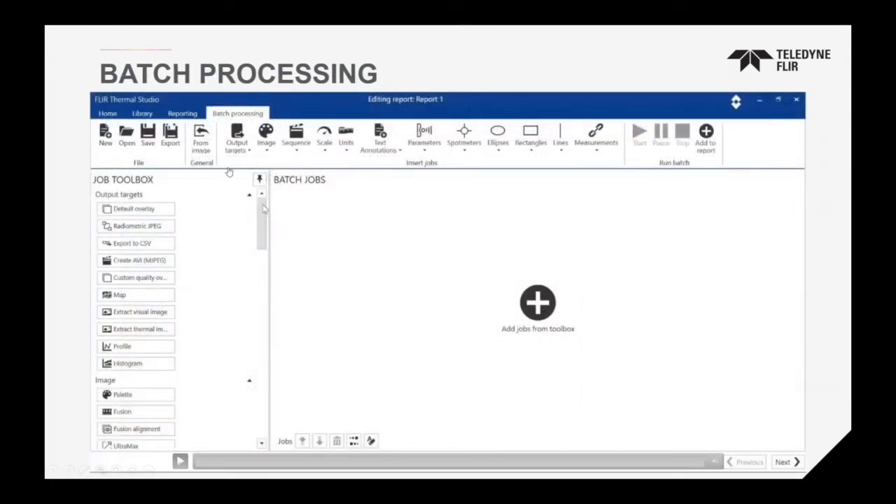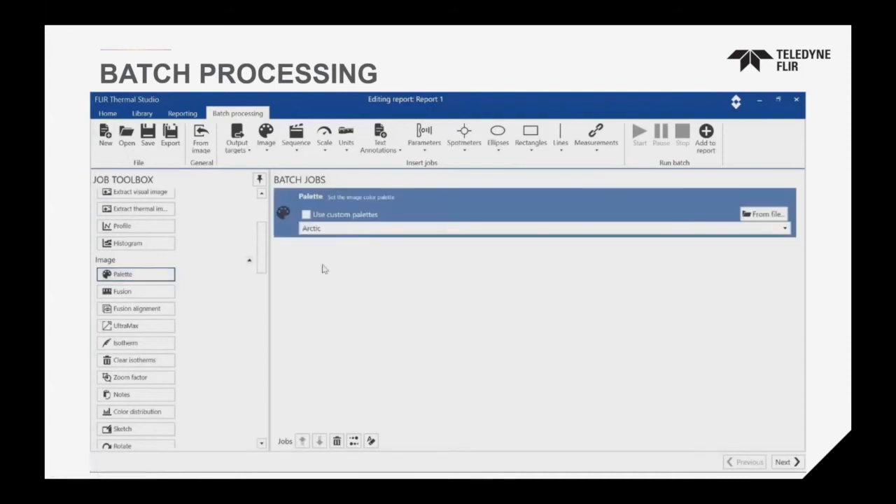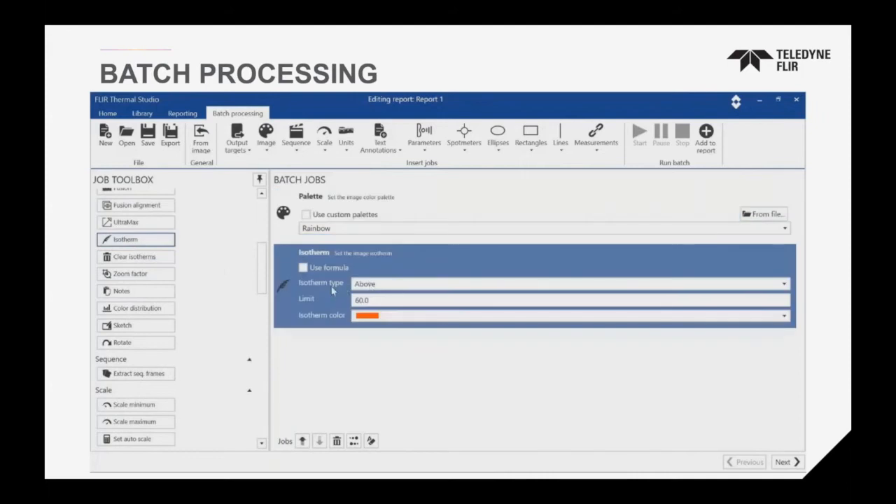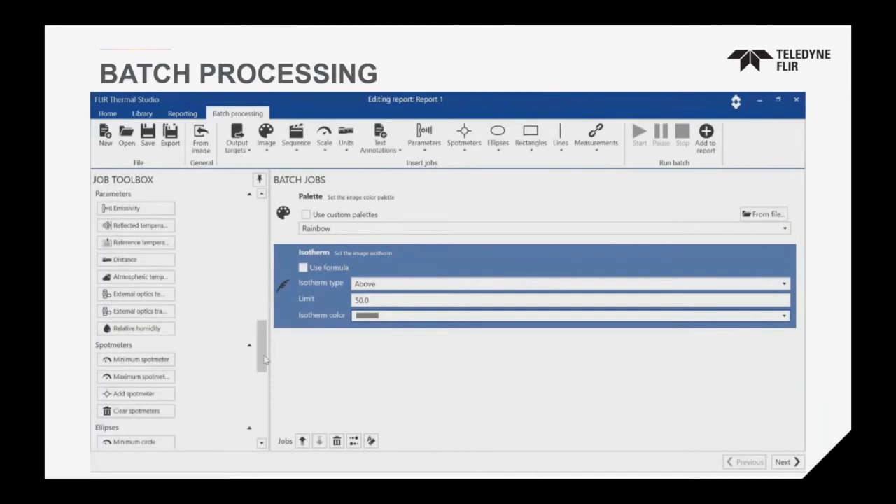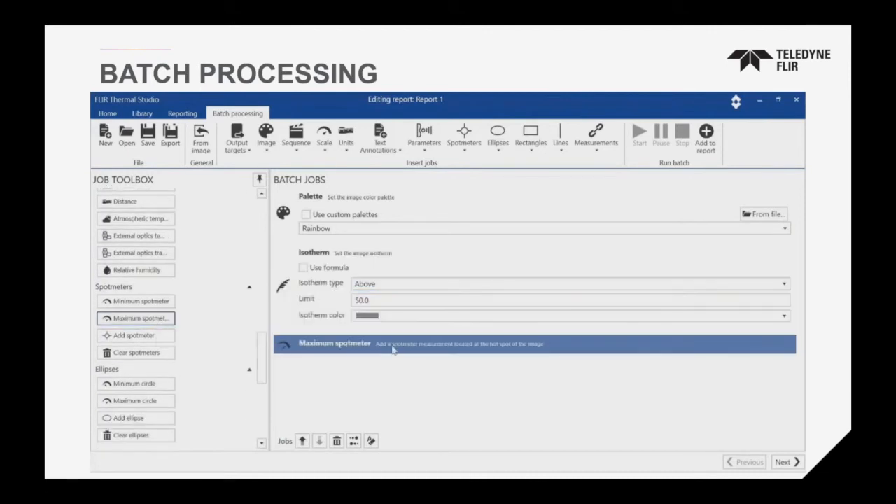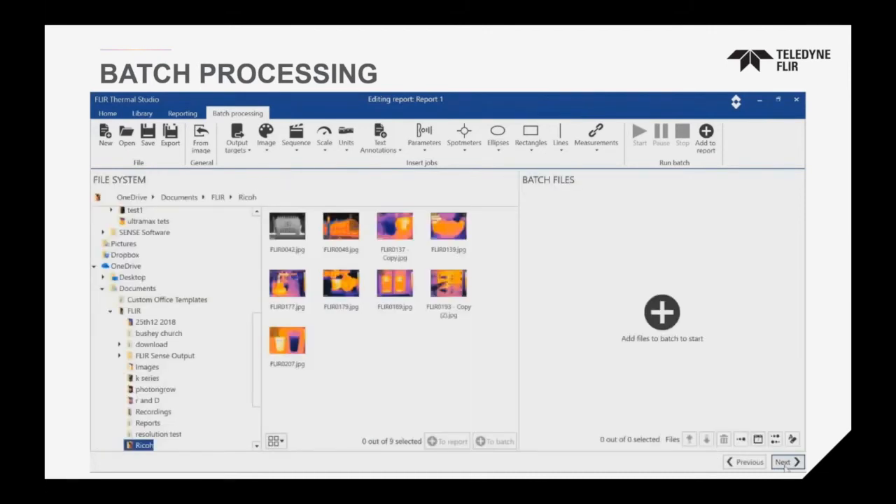Here's an example where in the batch processing menu in our software, you have a list of options that you can adjust. It could be emissivity, adding a tool, extract visual, whatever the case may be, you can apply, and then you select the images. So let me play the video. I'm going to show you something that's pretty interesting at the end. In this case, we're going to modify the palette to make them all the same palette. We are going to add an isotherm to all the images to be above 50 degrees in a certain color. We want to add a maximum spot meter to all the images.